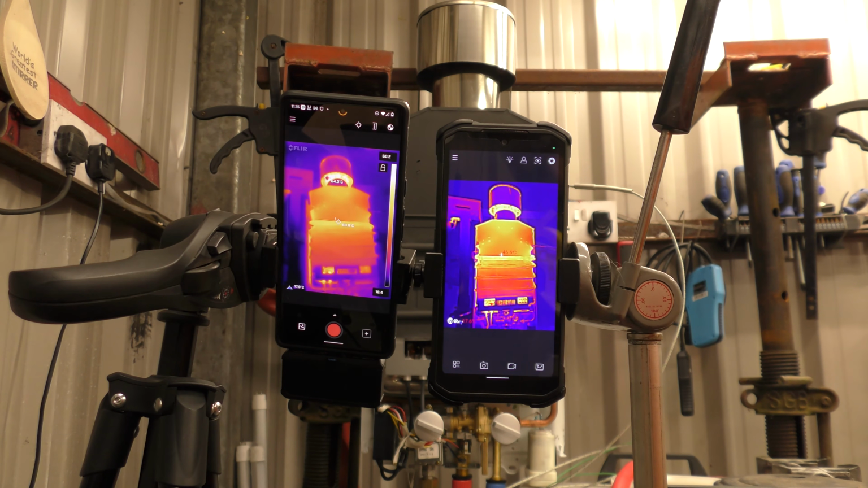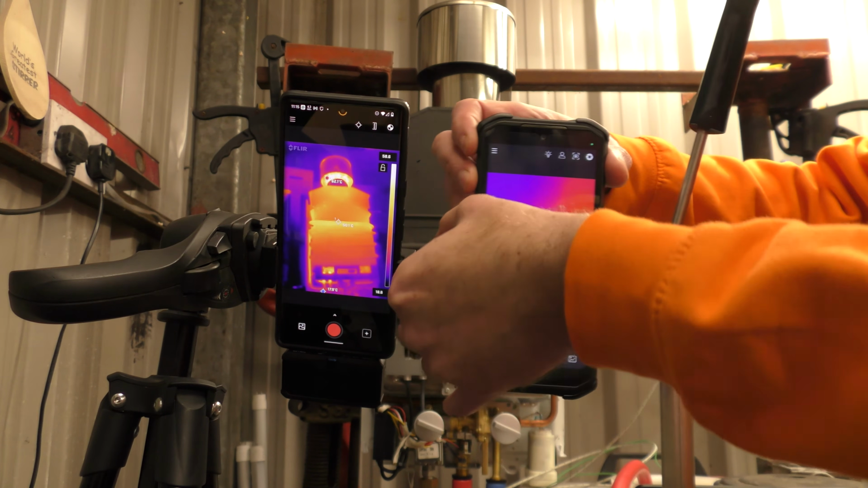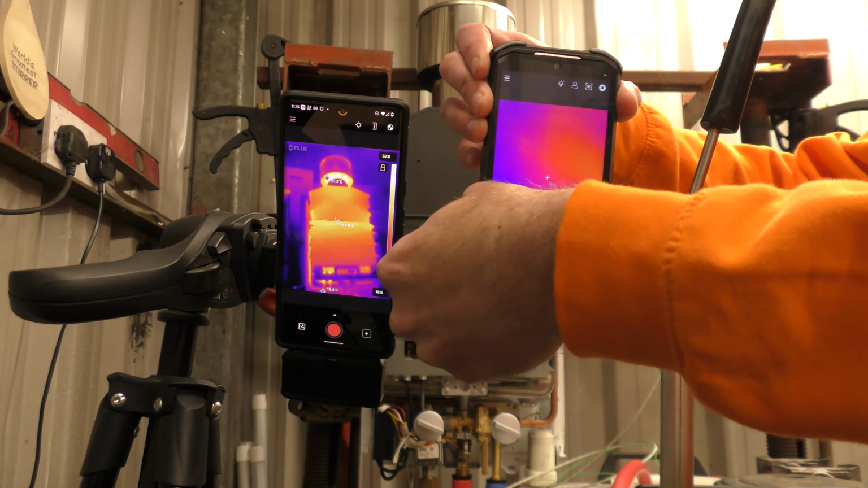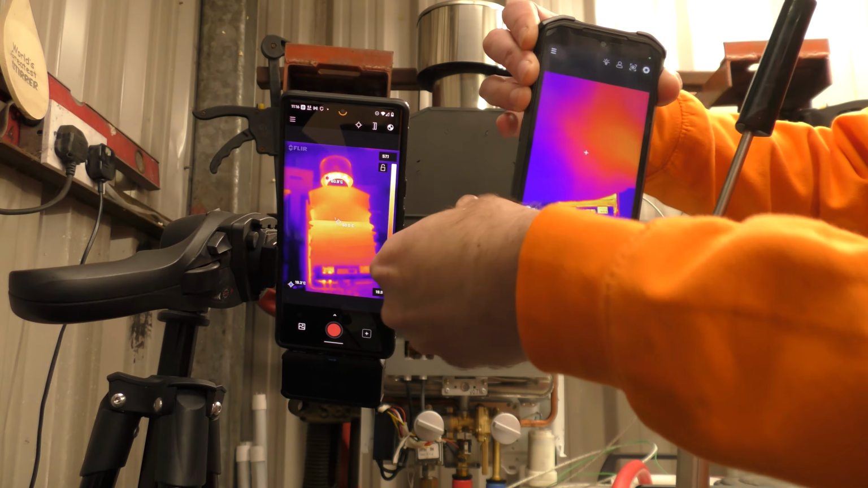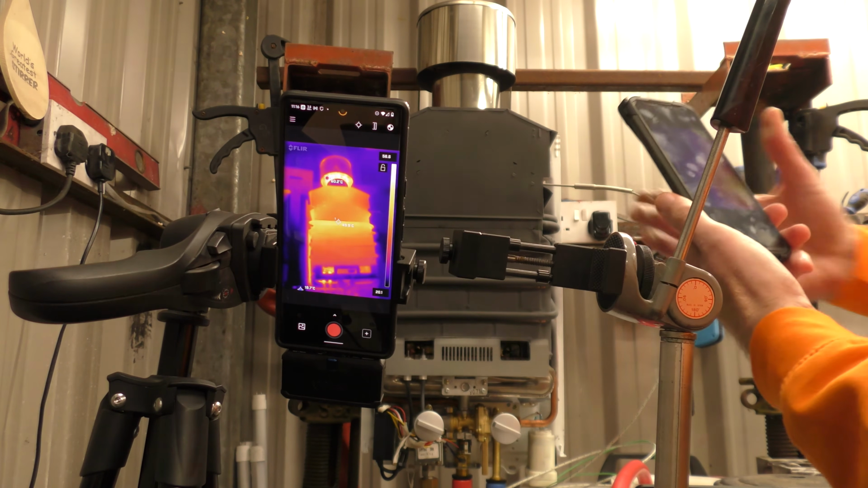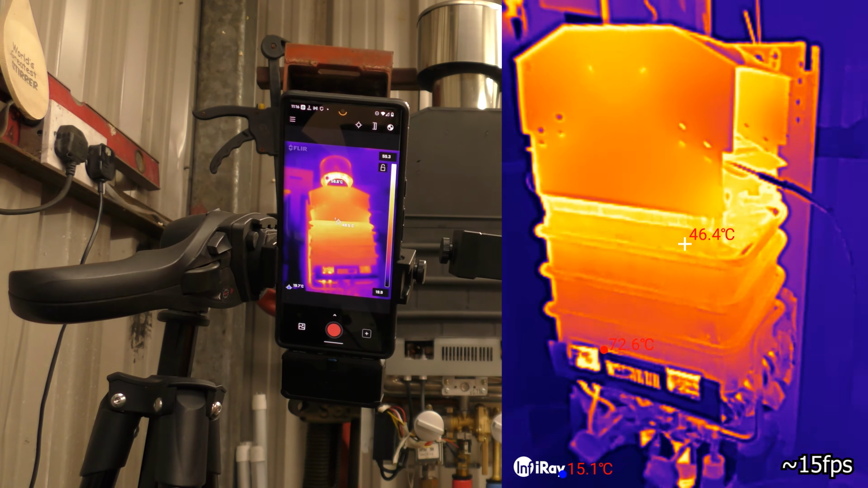Right, let's see now if I can. There's almost no chance of me taking two cameras out at the same time, so we'll just do one camera and do a moving shot of temperature video, because supposedly the InfiRay is supposed to be running at 25 frames per second. Can't get my phone out of my phone holder. It is too fat. Come out, please. So let's run the video and see if it does actually do 25.